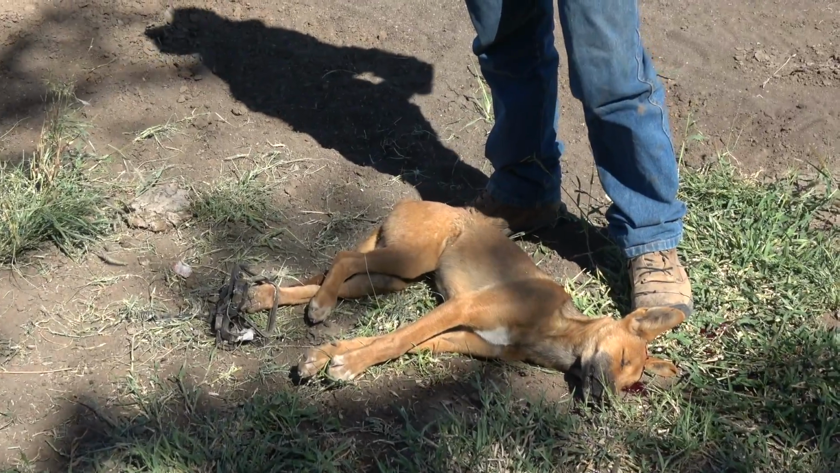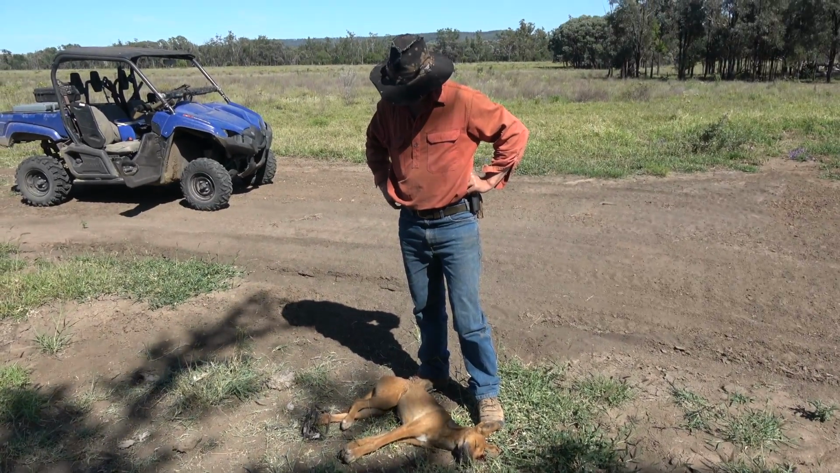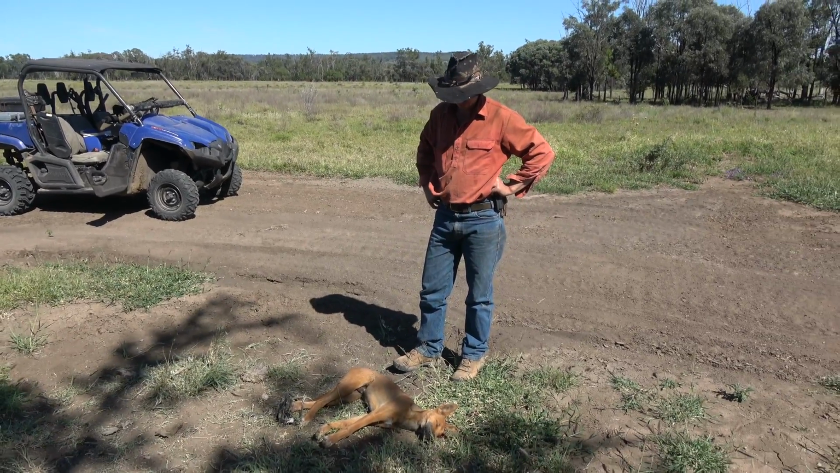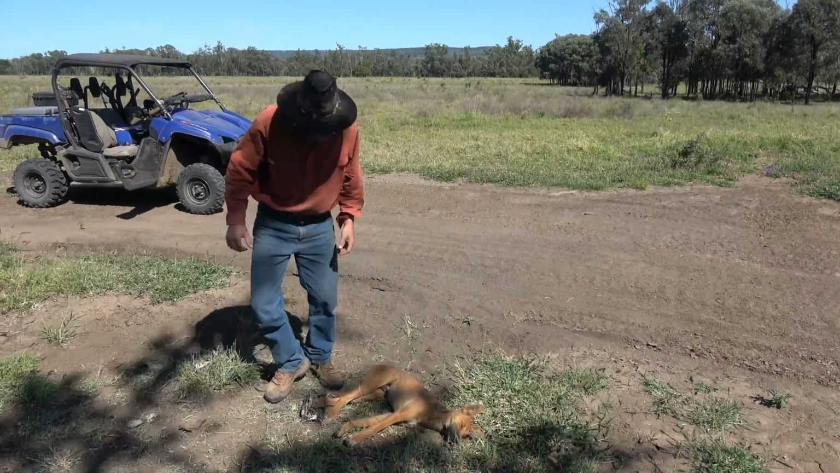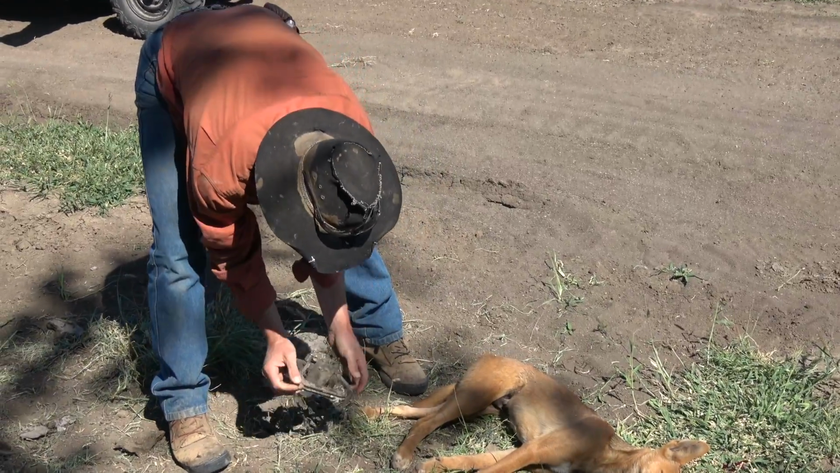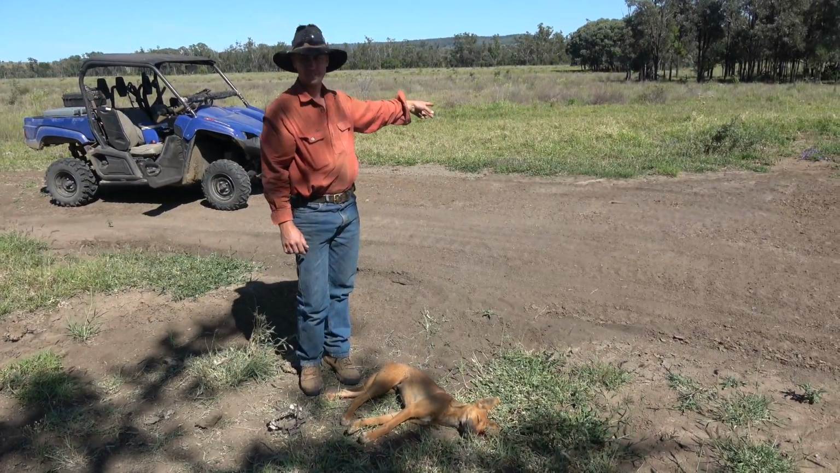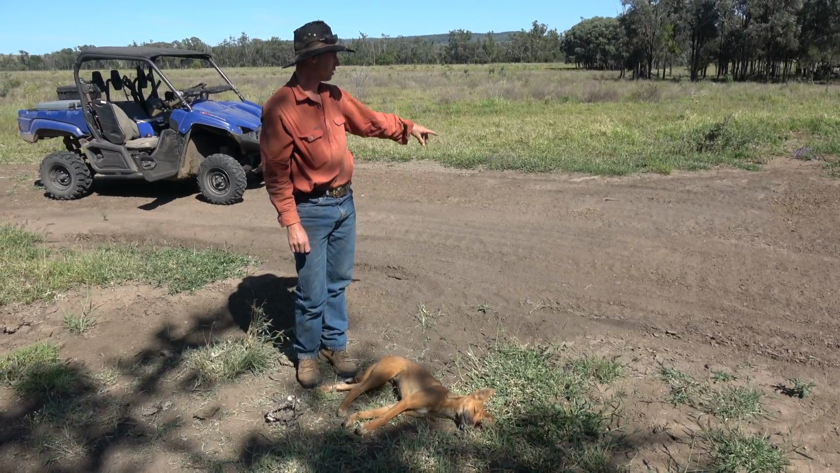It's taken a long time to find this fella. It's good to finally get another one down. It's 2 dogs now so far. Both have been young ones. We'll get him out the trap and reset it. Wonder whether I might even put another trap over here later too. If you get this mate, might have been hawking around.